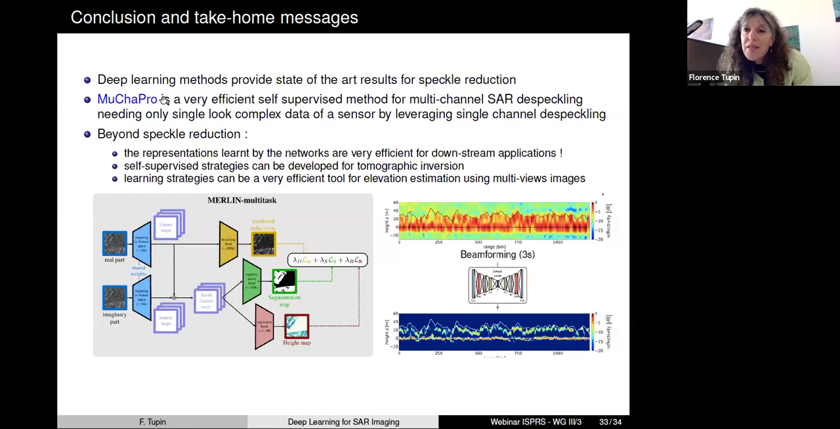But my main message for the end of this talk would be that speckle reduction can be of interest for some thematic applications, but of course, speckle reduction is useful beyond just the speckle reduction itself, because the representations that are learned by the networks during the speckle reduction task are also very efficient for other downstream applications.